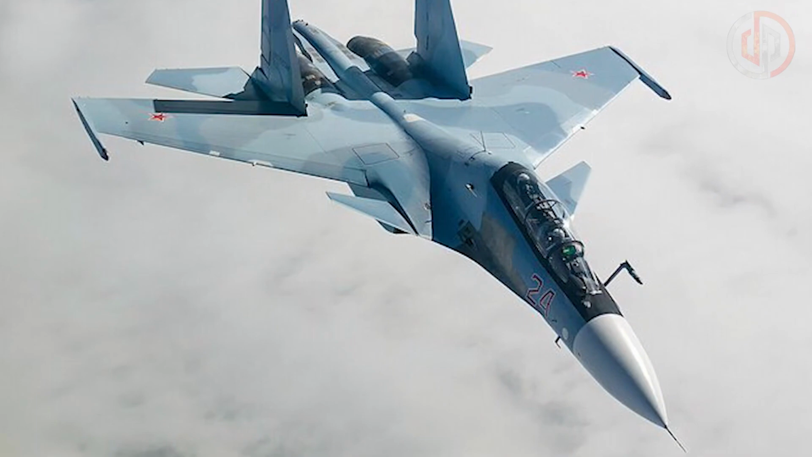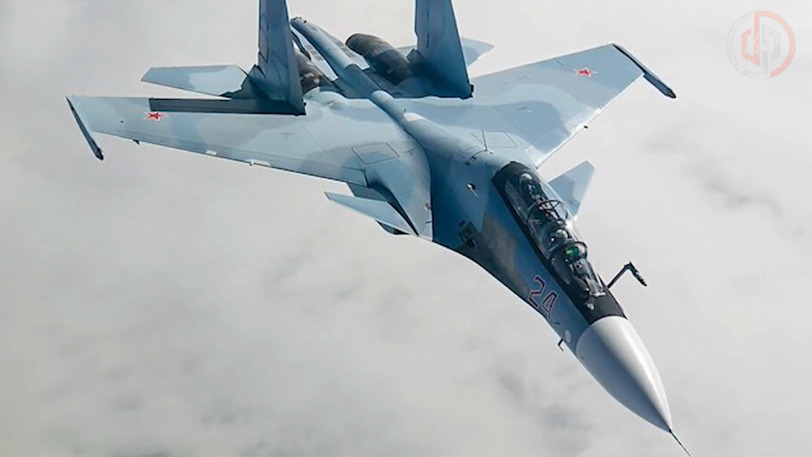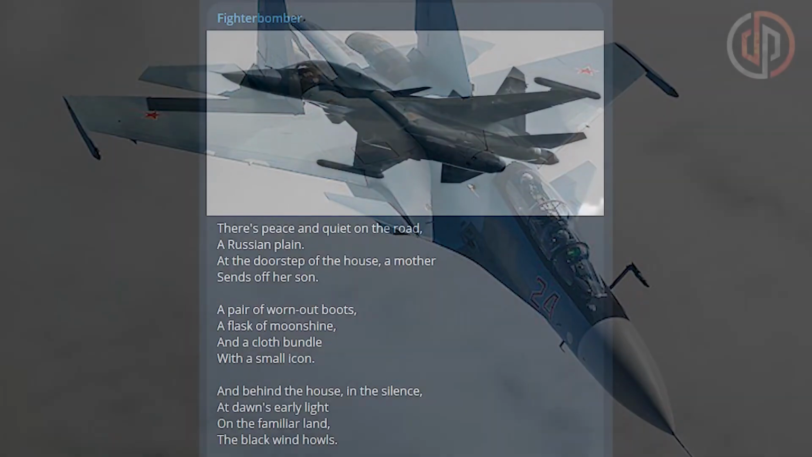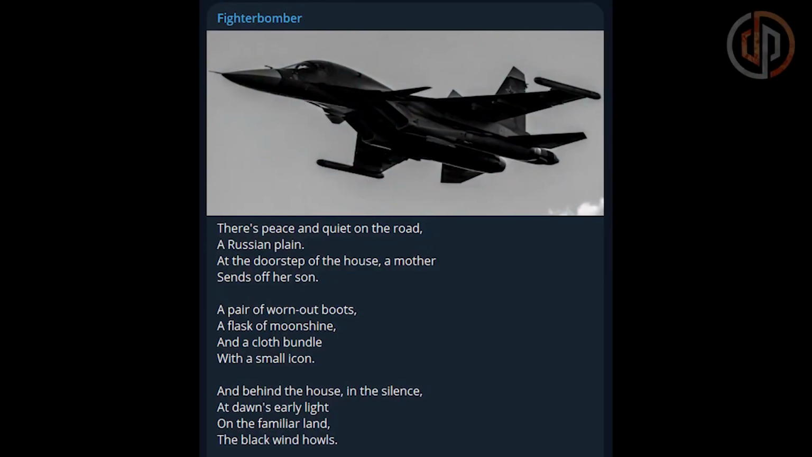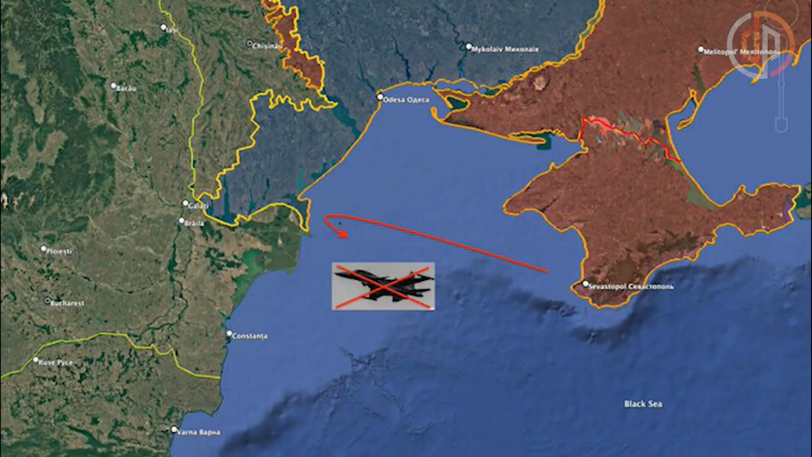Continuing on the air front, on January 28, the Z Aerospace Forces suffered the confirmed loss of at least one Su-34 Fullback bomber. The incident was made public through the milblogger Fighter Bomber, who is closely linked to the General Staff of Russian Aviation, who posted a photo of a Su-34 and a long, somber poem, indirectly confirming a pilot's demilitarization. The General Staff of Ukraine reported that a Su-34 was shot down over the northwest of the Black Sea, near Snake Island, by a Patriot missile.